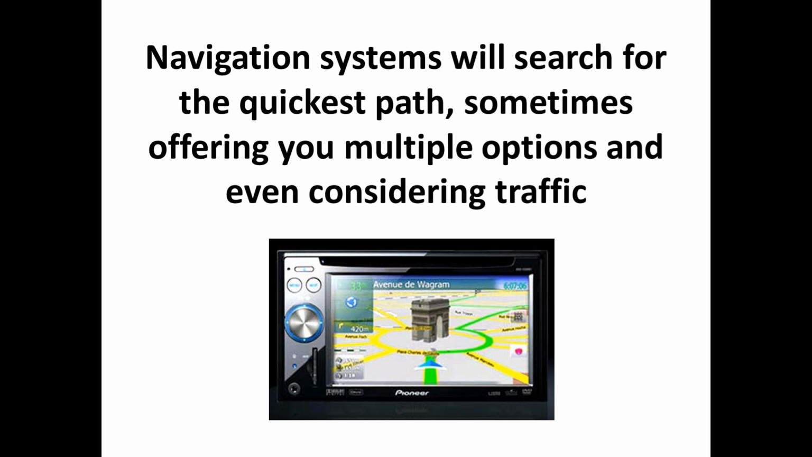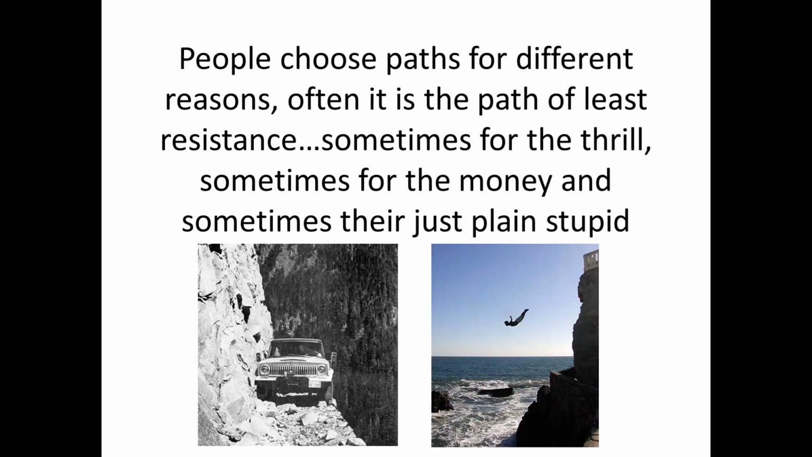We have a lot of tools like navigation systems. What would we do without them? For those who have been inspecting a long time, you'll realize you used to have to use a map while driving, and now the computer in your car is telling you which way to go. So obviously we're looking for the simplest path. People choose paths for different reasons, some very crazy, some that we would never think of, or just plain stupid.